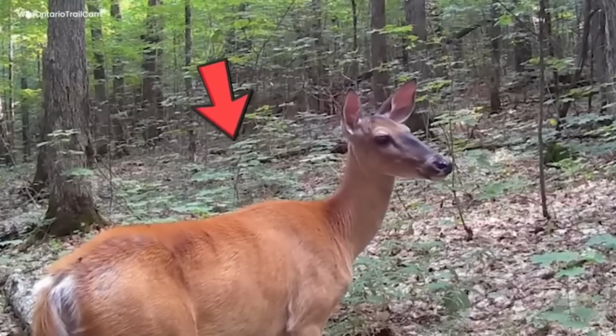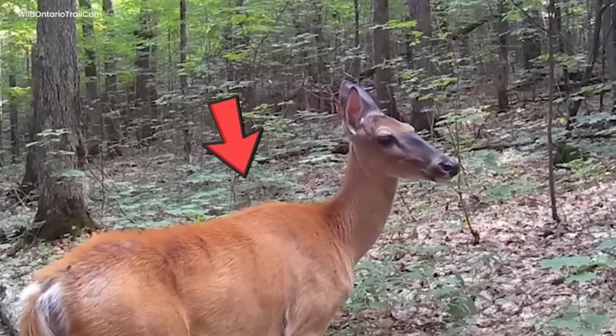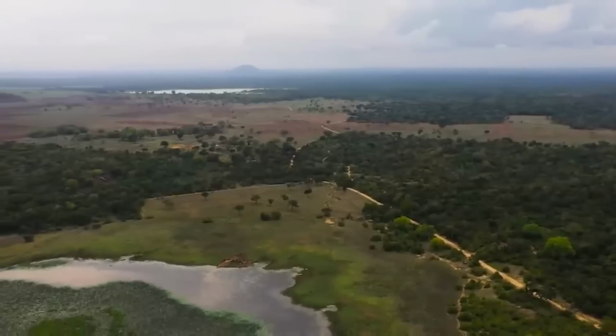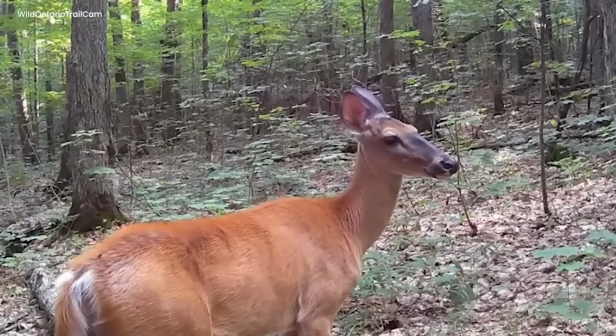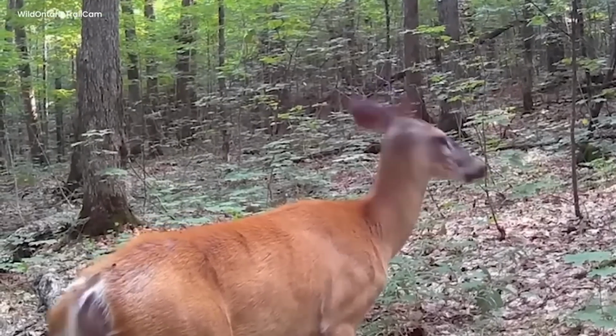Finally, in a hidden spot, he stopped, breathing hard and heated. The forest was quiet. The deer, still a bit scared, took a moment to catch his breath before slowly continuing his journey through the mysterious woods.